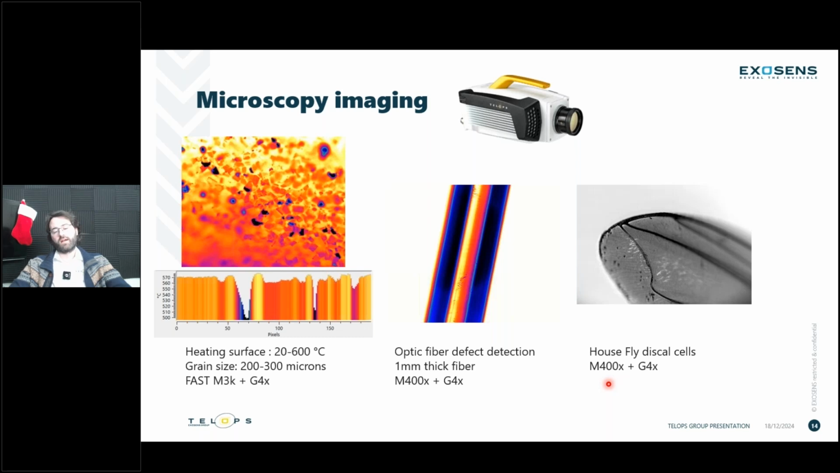Now for microscopy imaging, some really interesting data that was taken in 2024. Some people were interested in a heating surface, but at a microscopic level. So these are very small grains, around 200, 300 microns maybe. It's a very dark surface, so closer to a black body in terms of surface. But you can see there's non-uniformity in those grains.